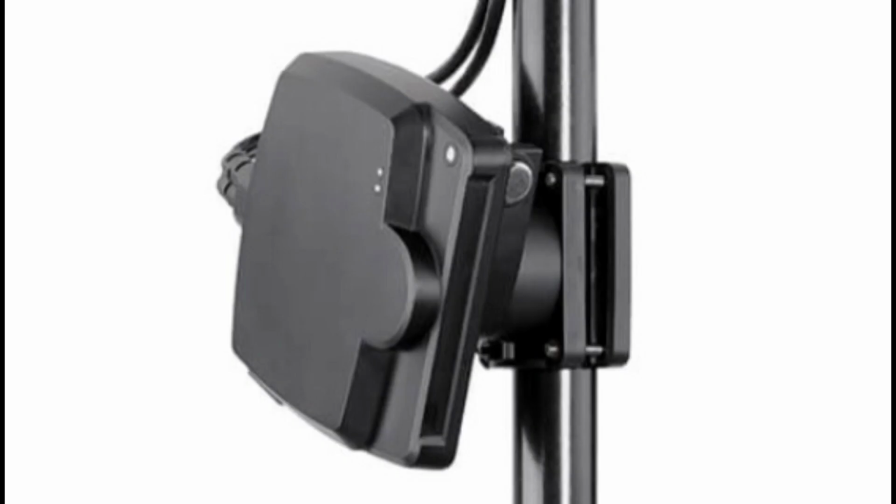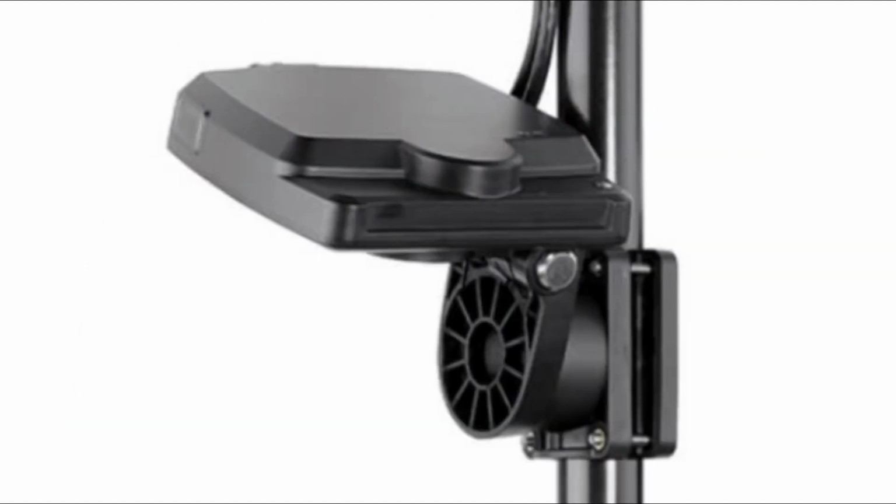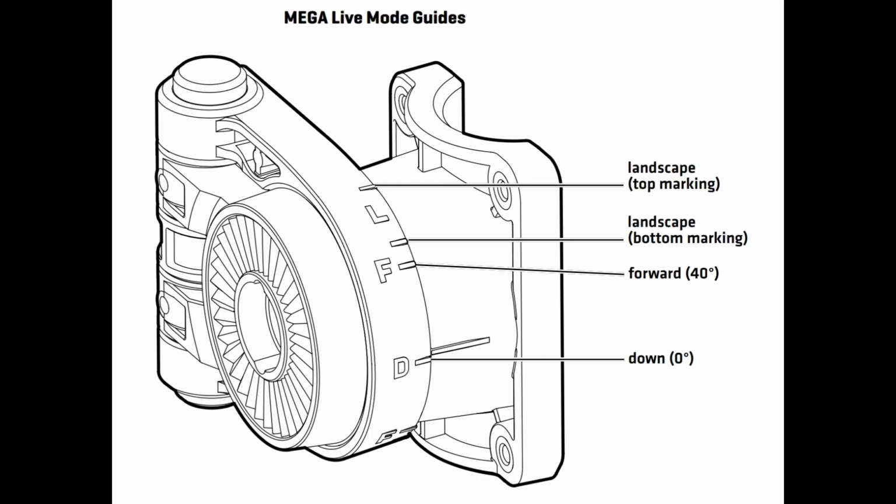So if you look on the Humminbird website, this is the forward view mode. Then you basically push the buttons to flip the transducer up in order to get it into the landscape mode. Also, if you look at the installation guide, there's multiple positions that you can swivel the Mega Live transducer to for the different modes. Landscape actually has 4 different positions. If you look, there's 2 different lines for landscape, and there's 2 positions in between those lines. Forward has a single position, but you can do multiple positions there as well. And then down is basically pointing straight down. So those are the various positions.